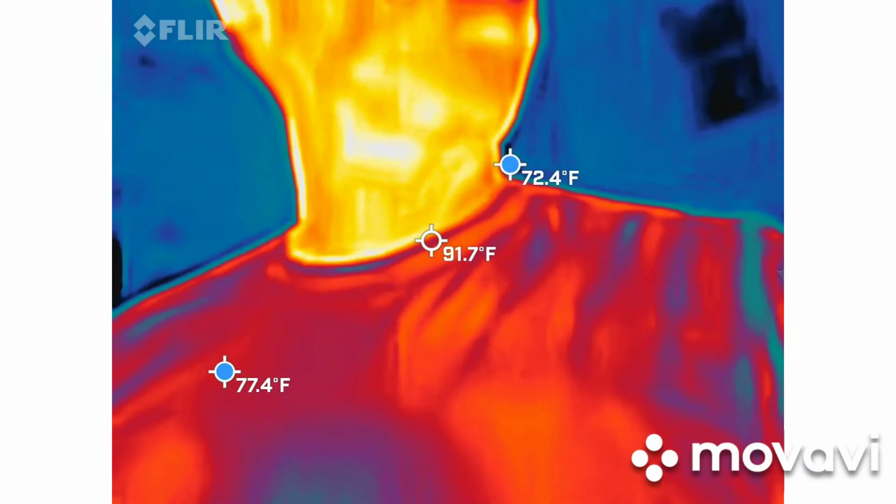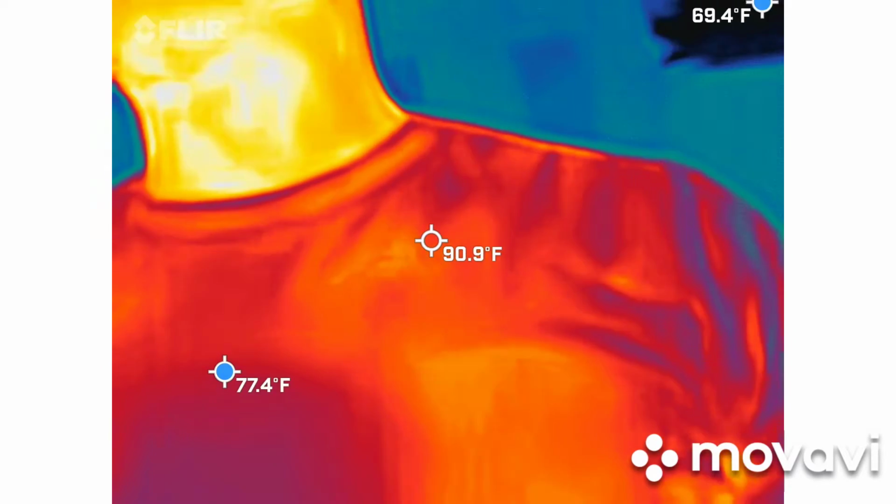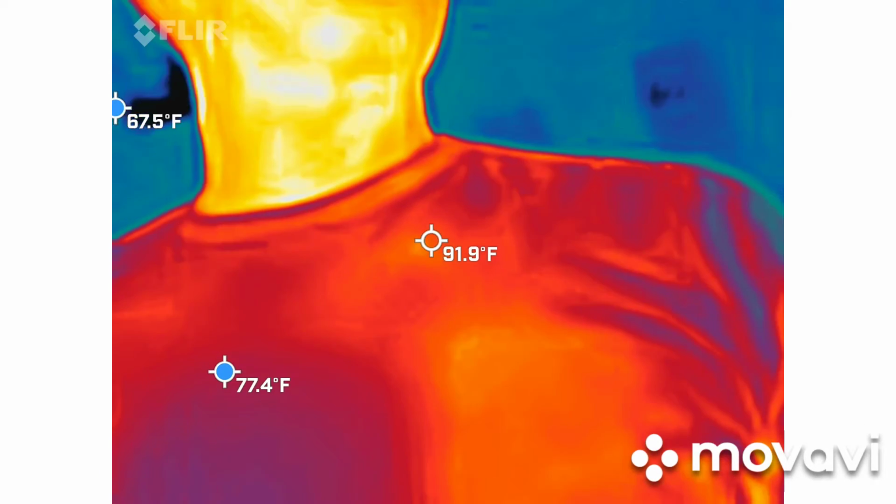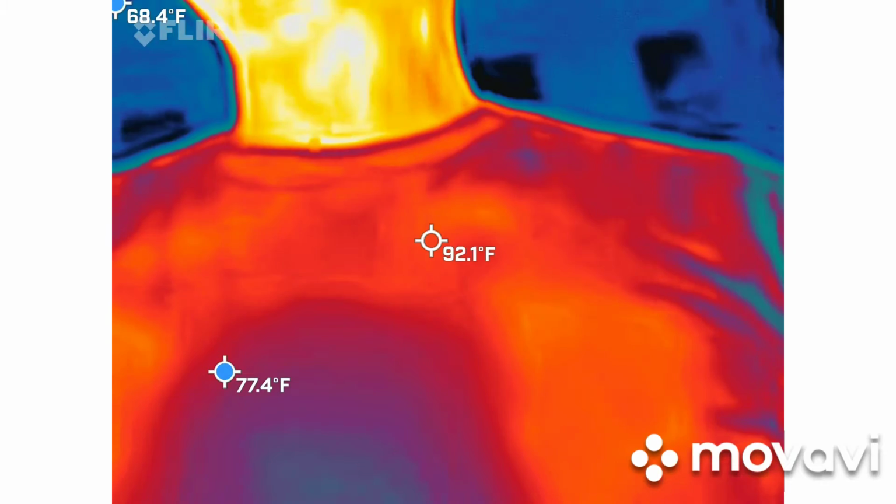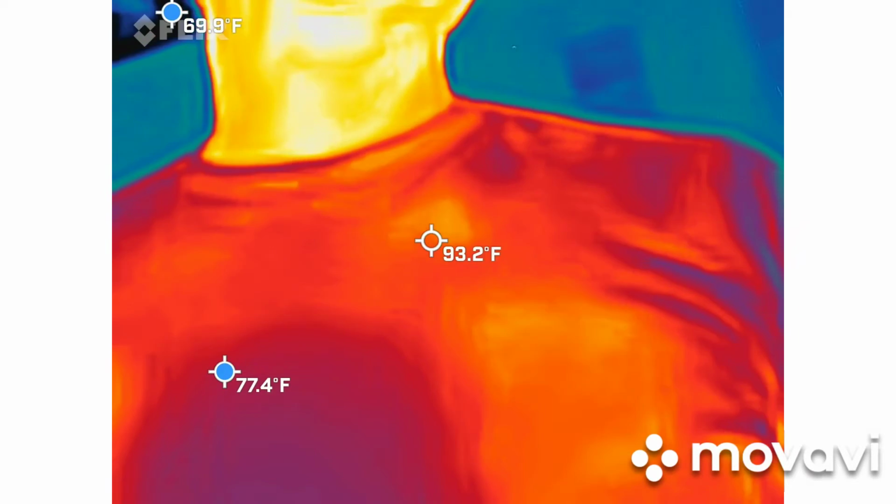There's always going to be blue and black in there as long as we keep somebody's skin temperature in there, because obviously we want that big array. We're going to be the warmest thing out here, especially you with that sweater on. I don't know how you're doing it. But again, our skin temperature is going to be the warmest thing. We want the contrast. So that's really what we're after with this guy.